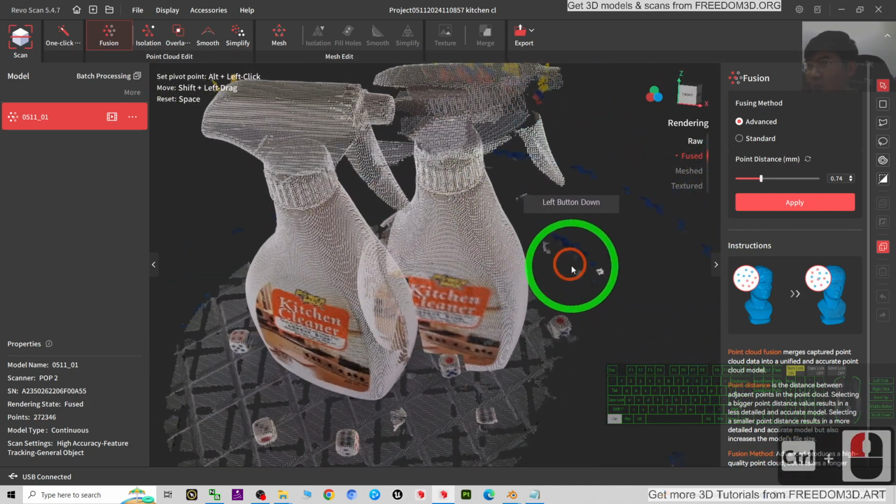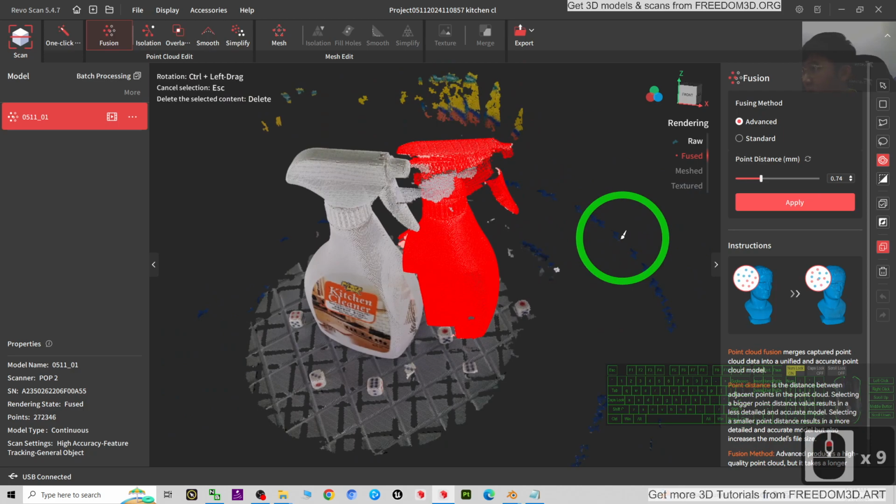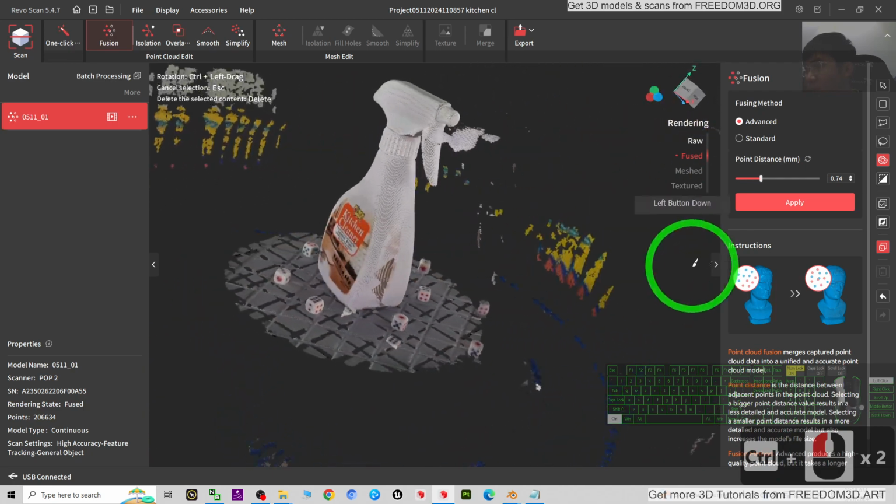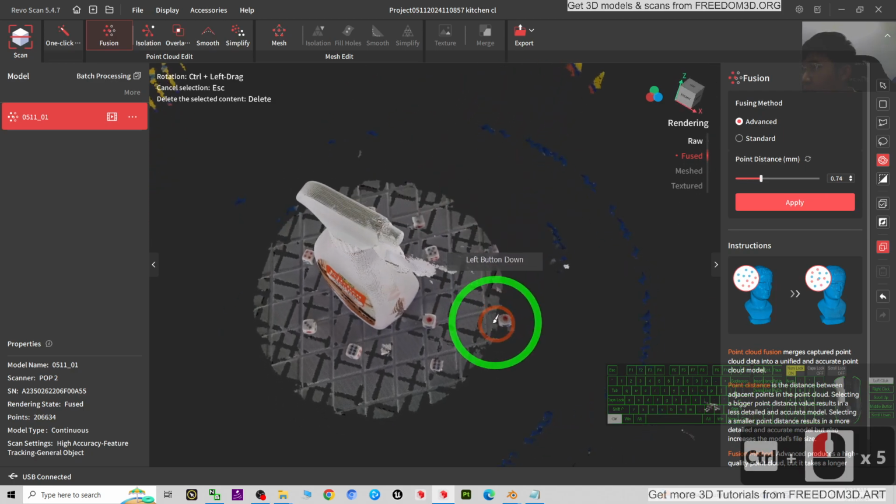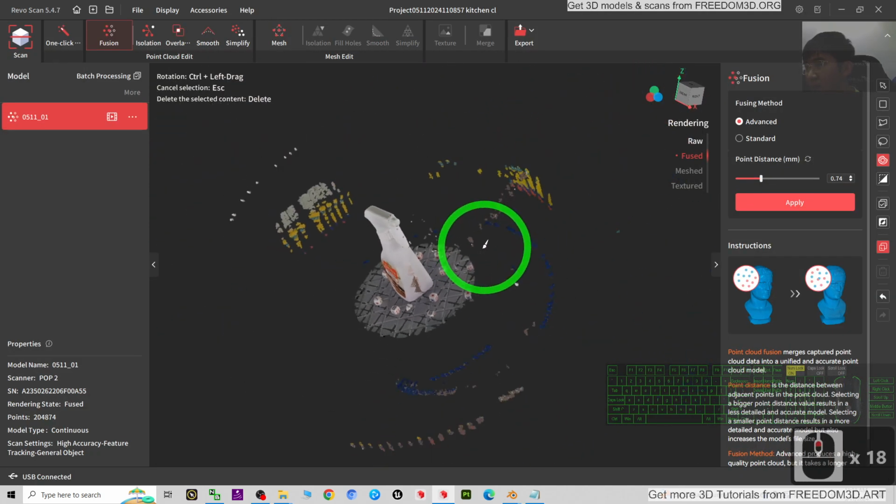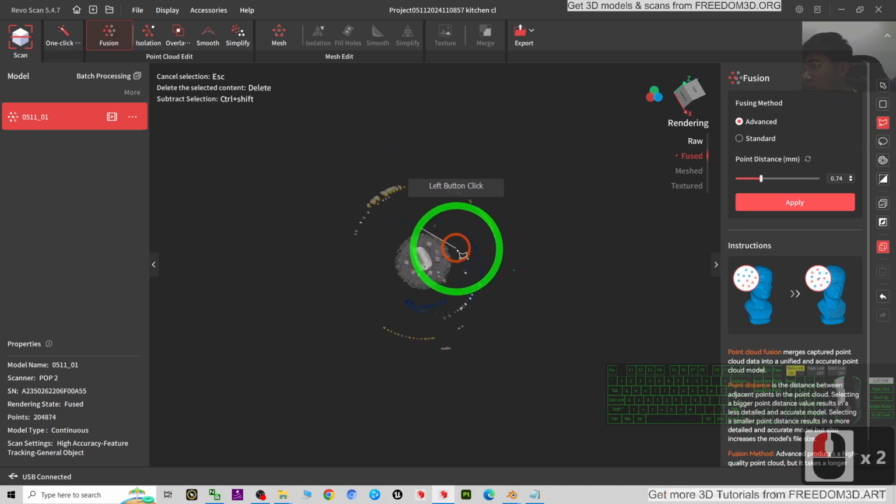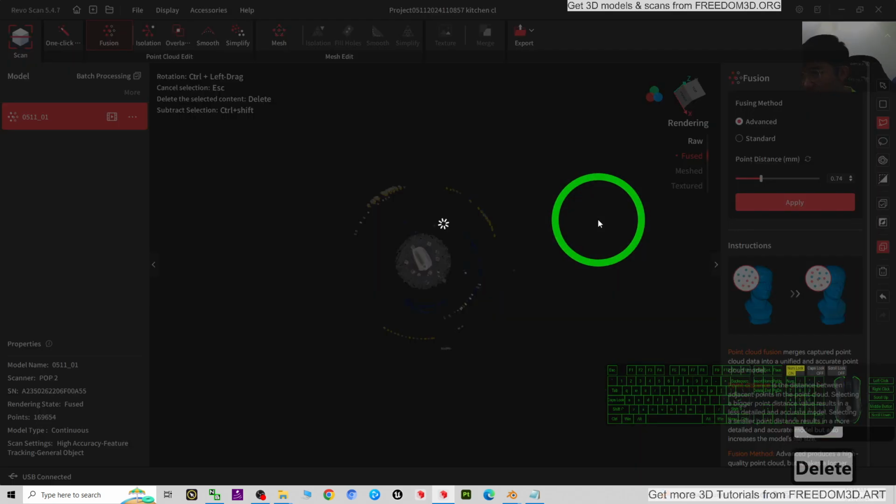For this part we don't want, so I just click here, select this part and press delete to delete it. The rest will be okay. So now I delete this part as well. The rest I'm going to delete everything. For all of this, I select everything like this and press delete.